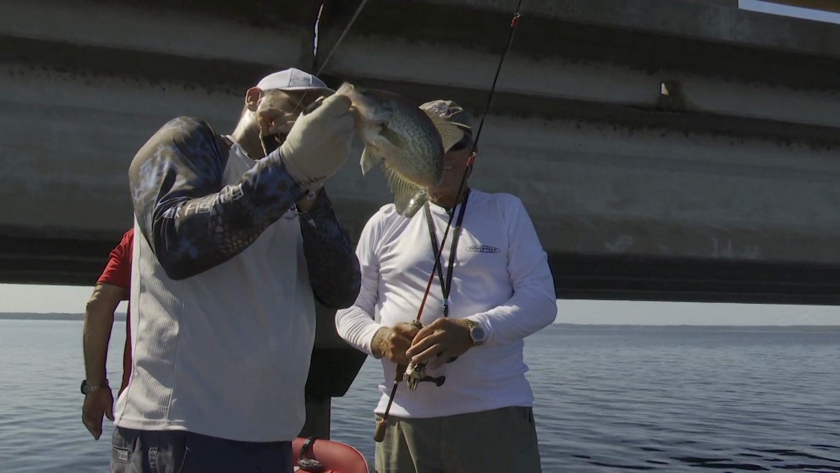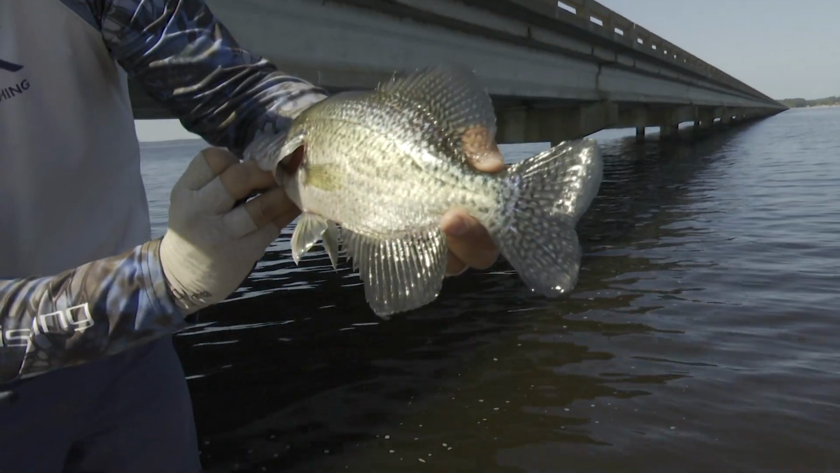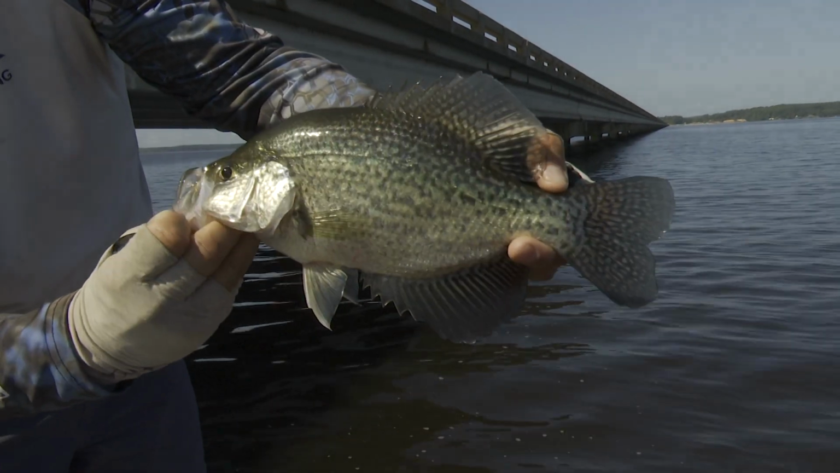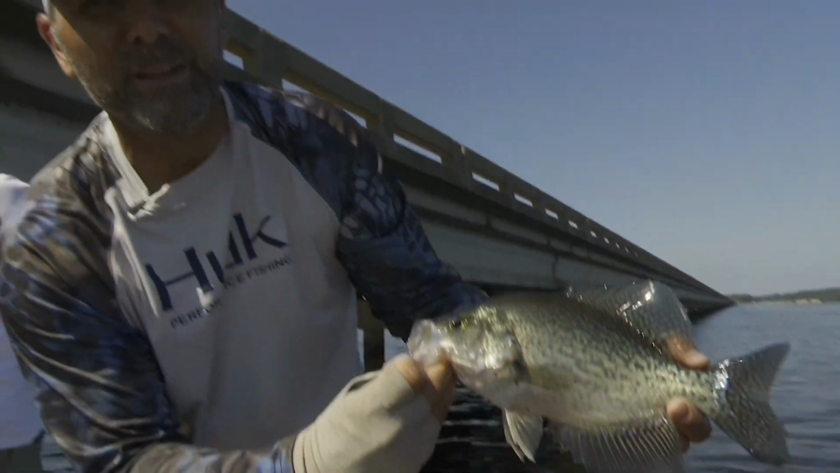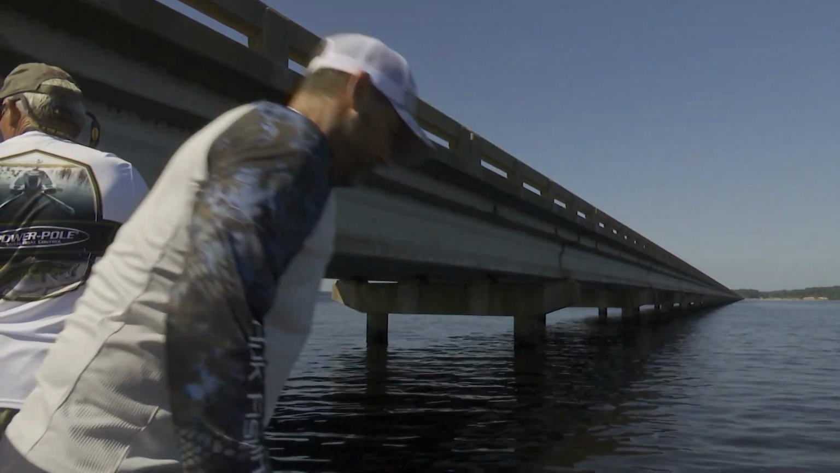Beautiful. Those colors on those fish, like turn that camera around this way and look at the tail. I love this. See the shade colors right here, that bluish, glimmer blue. It's just such a beautiful fish. Can you see that? Gorgeous. Go back, girl. Go get bigger.